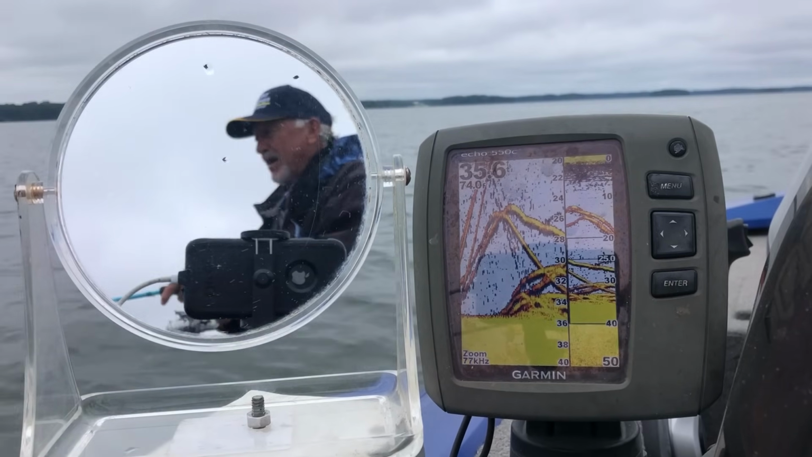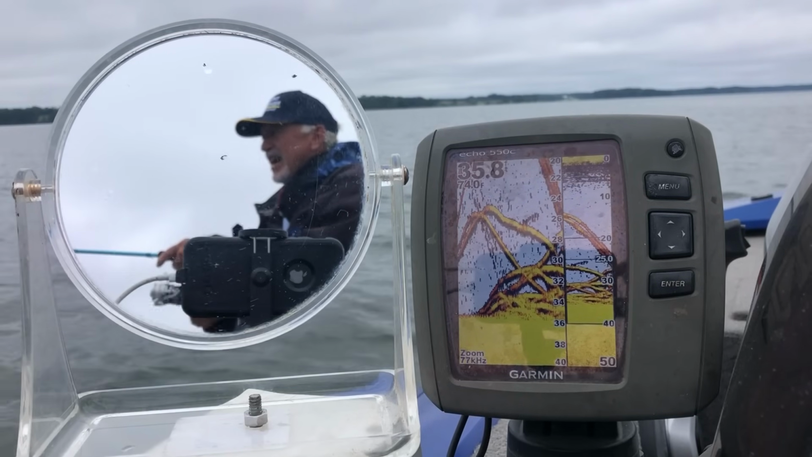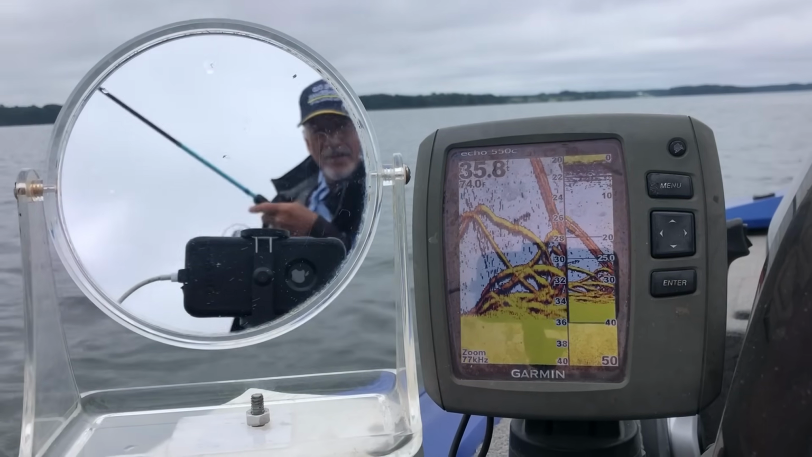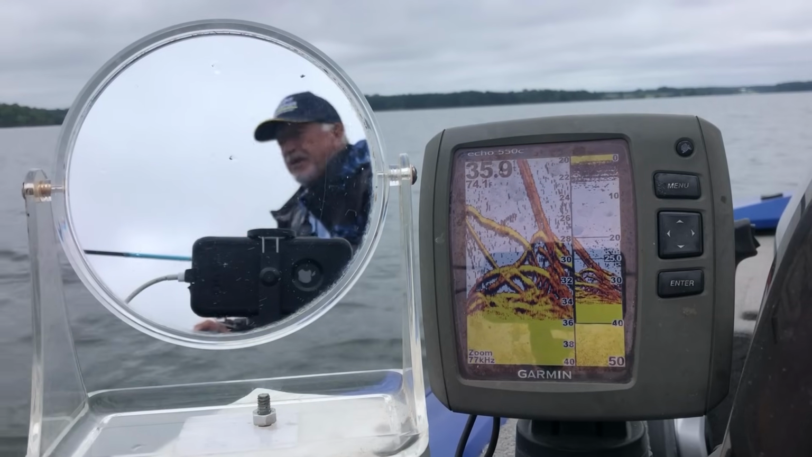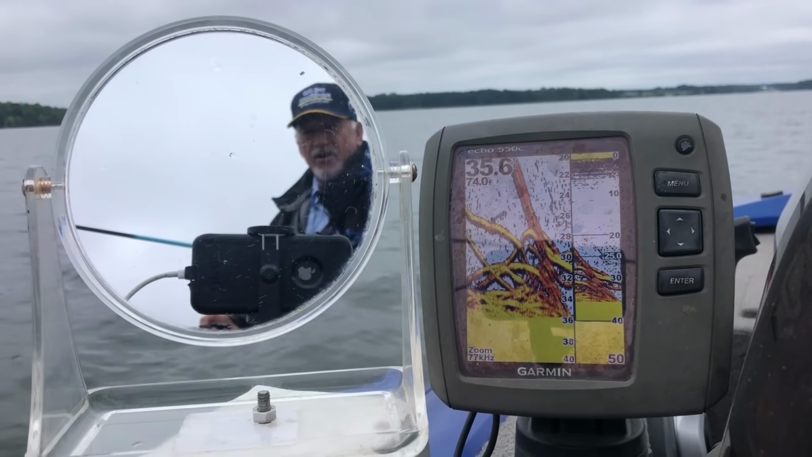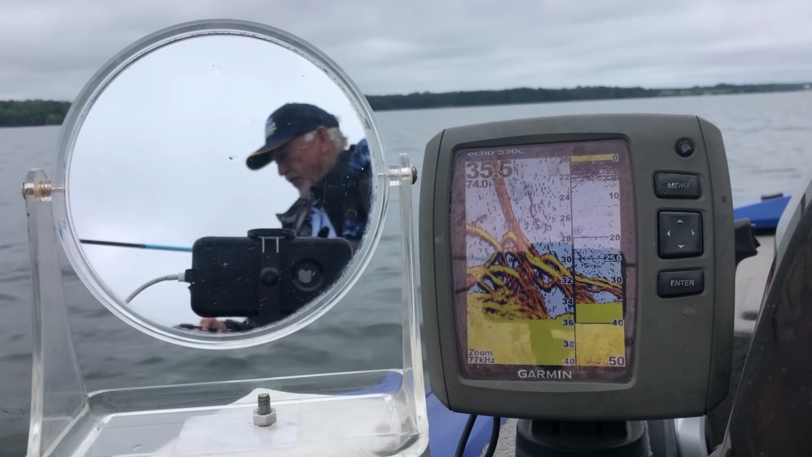You see them fish right on the bottom there? There's bass and perch laying down there. And all we got to do is pull it up. I had a bite right then. We on some fish. When you see fish like that on the Fishfinder, you see all them yellows and hooks and oranges, them fish. And we're gonna catch them.